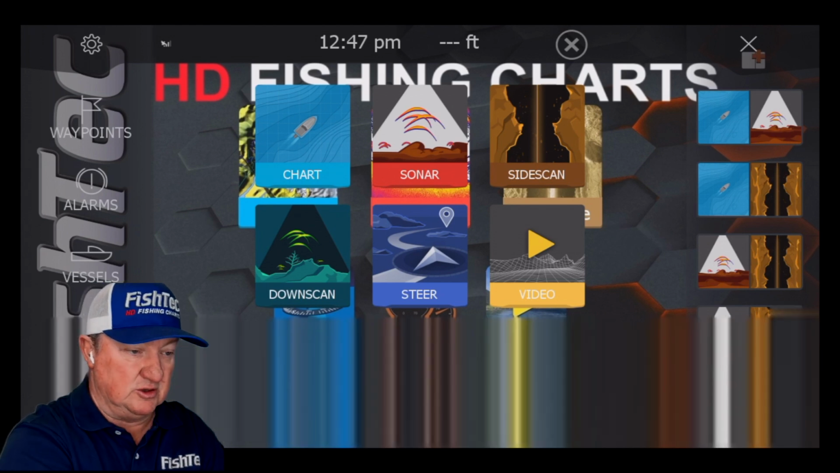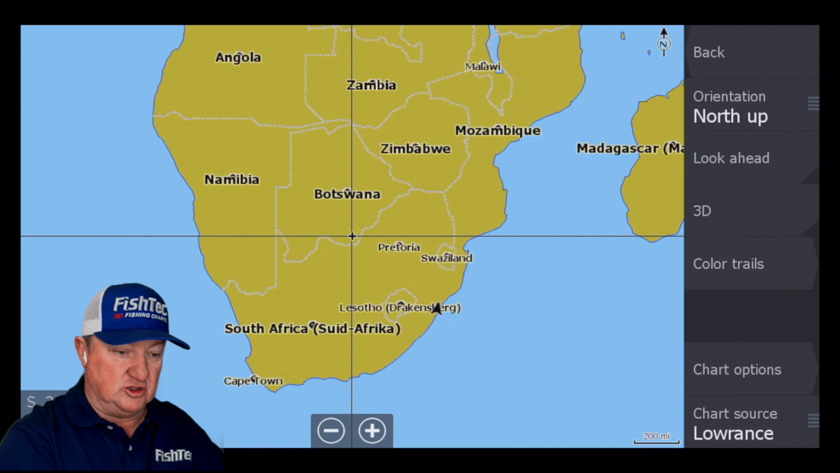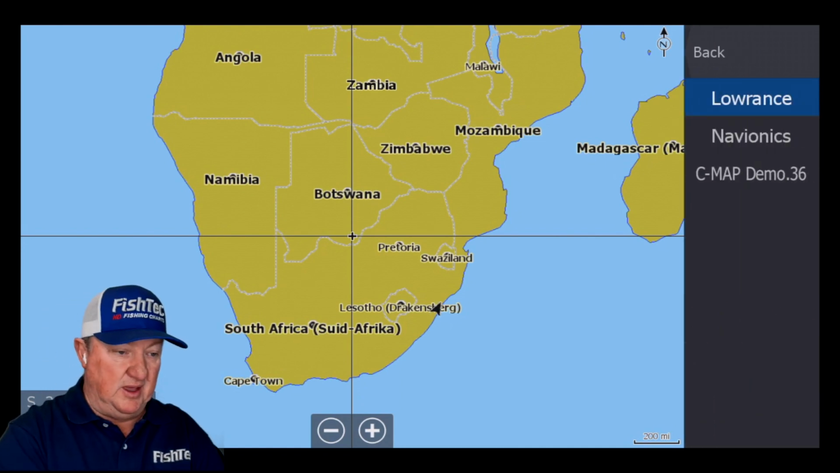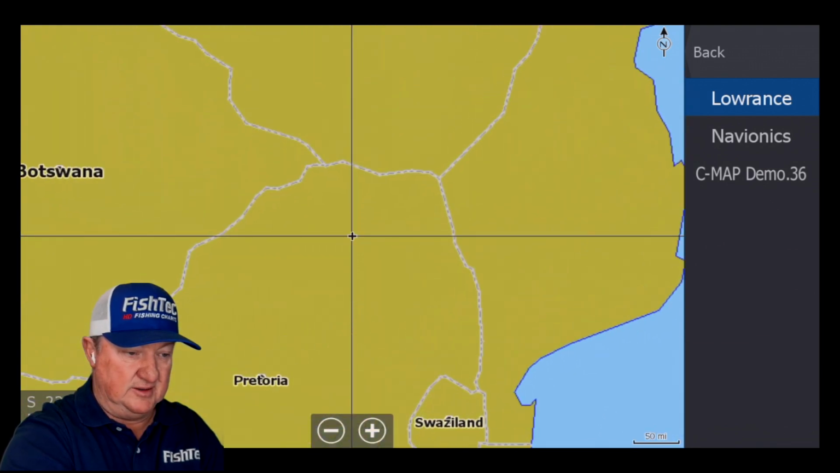Anyway, first we're going to start with chart. As always, there we have South Africa. My chart is not inserted yet. As you can see, we're way up in the top northeast of South Africa. It's right up at the top here.